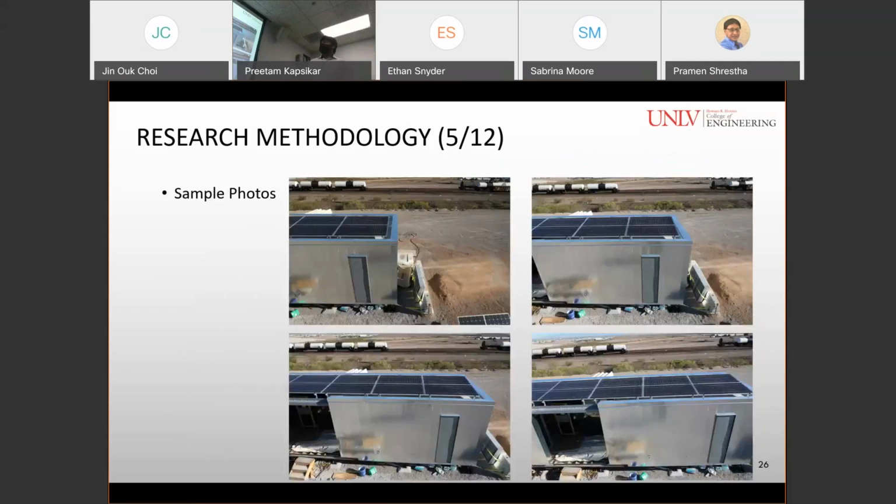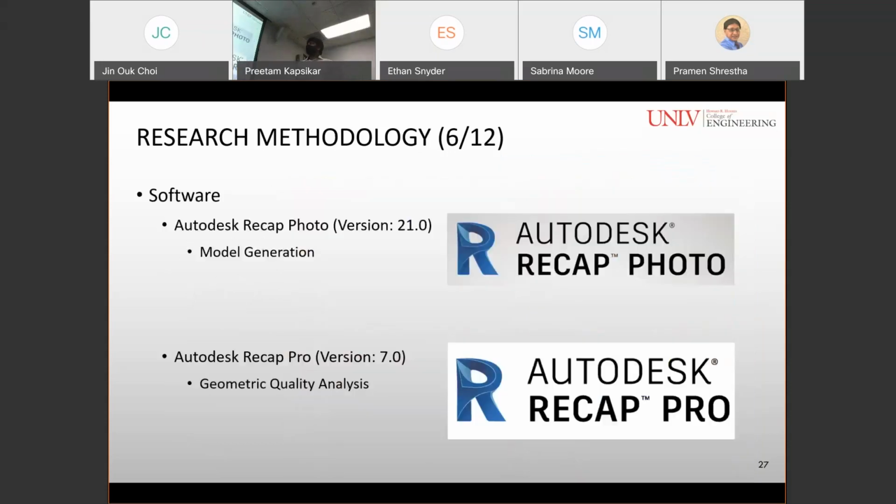So these are the sample photos, and you can clearly see how we maintained 60 to 80% of overlapping.